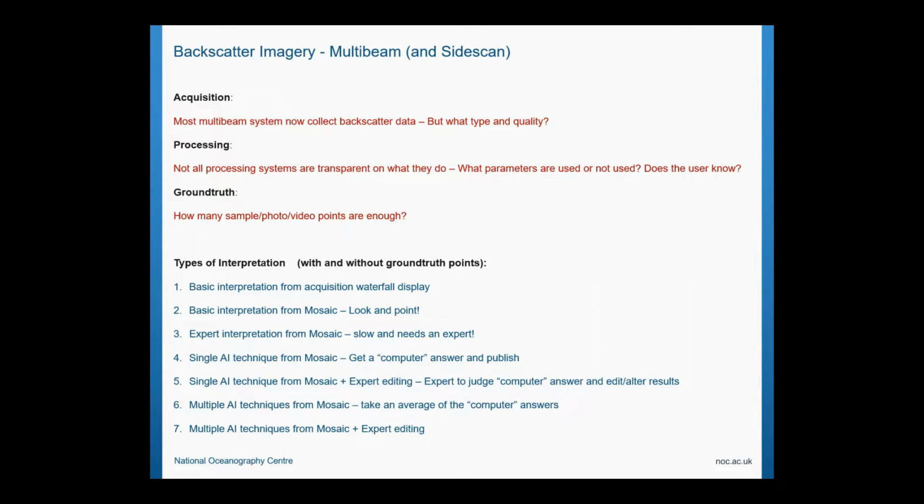So we have different types of interpretation that we do as the end user, the interpreter. We can go from basic interpretation, which we just do from the waterfall. We do it on the ship as it goes whizzing past, and maybe that's enough, and we don't need to do any more than that. Then there's expert interpretation, using a nice expert, paying lots of money, no chance, but it's slow. I think we do need that expert.